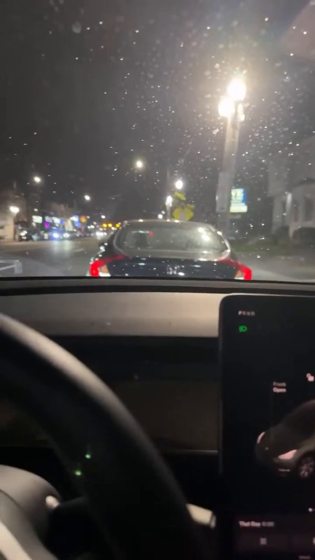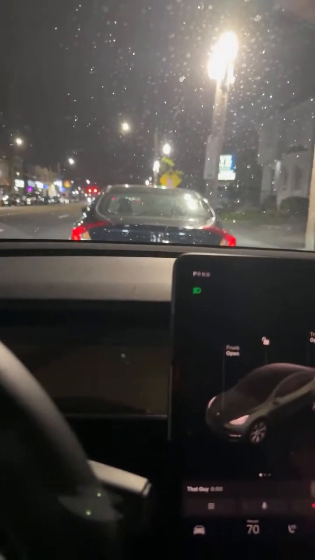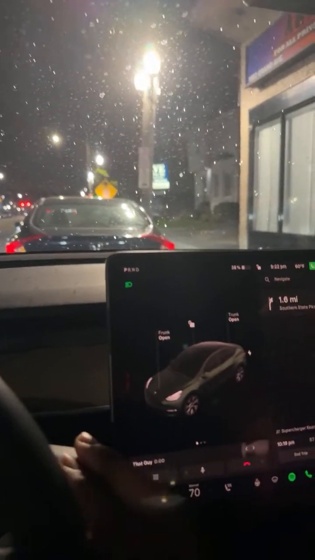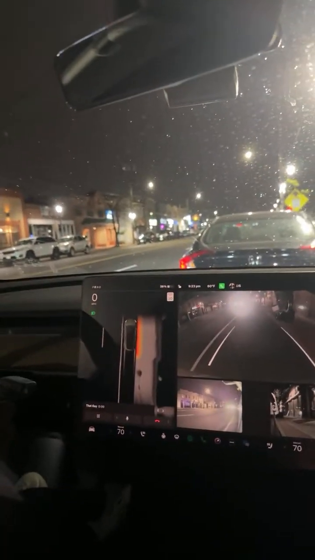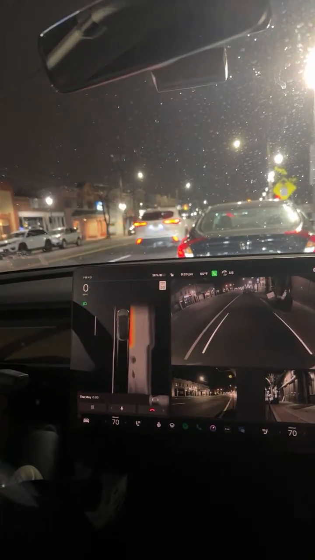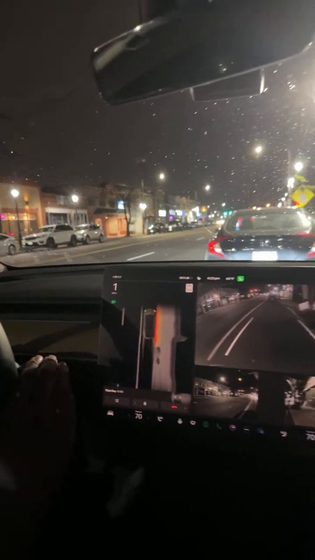So I'm interested to see how well this supercharger does. Not supercharger. Well, I'm going to a supercharger. I'm interested to see how well this FSD does at night. All right, so let's put that in drive. Well, let me reverse. I don't know if I trust it that well. It probably could reverse and get out of this parking spot.